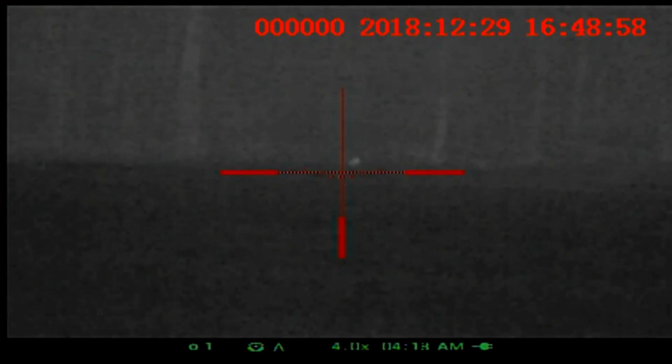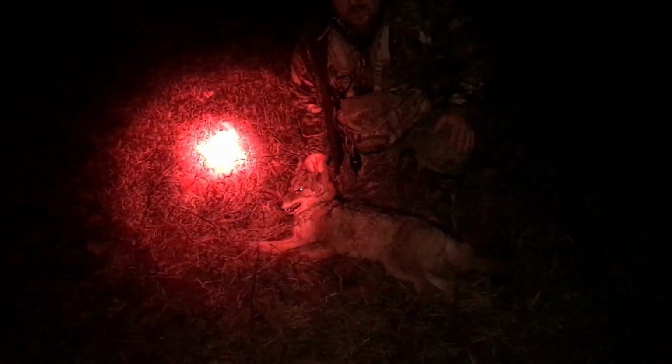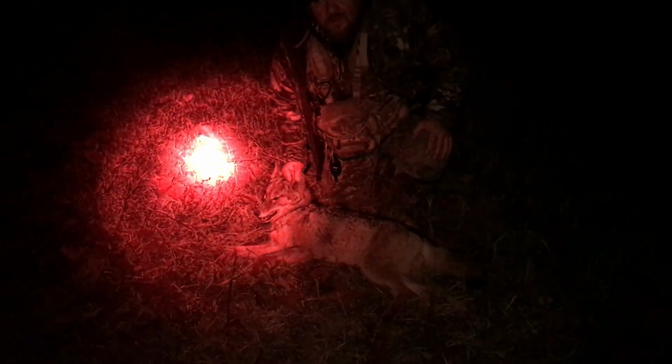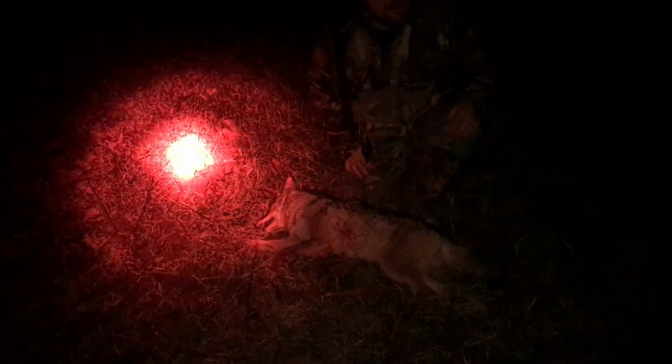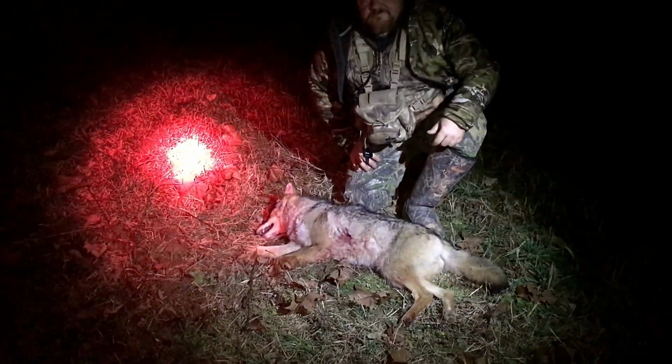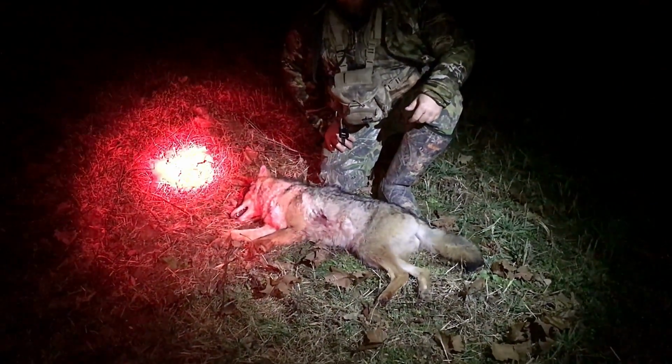And I watched him just fall, but we walked over here, and he was so far up in the bushes. I walked past him 2 or 3 times. I stood here in this spot. I knew he was here. I even pulled the DVR out and reviewed the footage and said, guys, he is right here somewhere. That's where he went in. Yeah, and I never seen him go no farther.